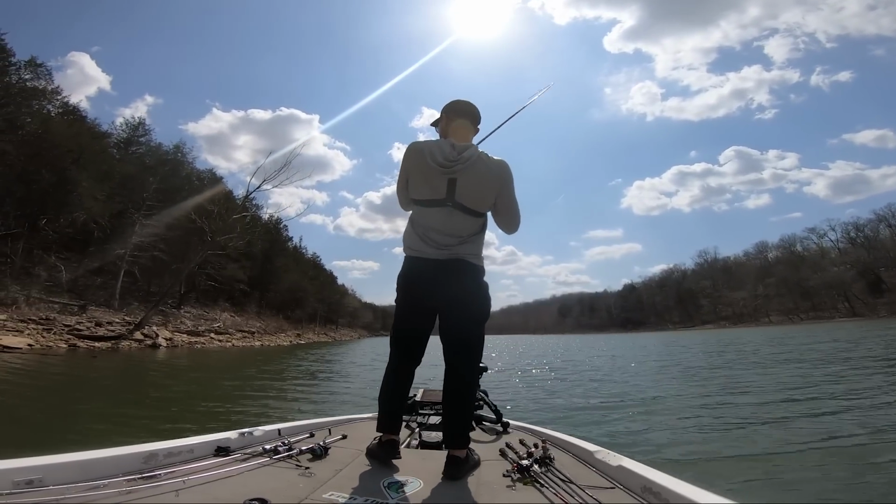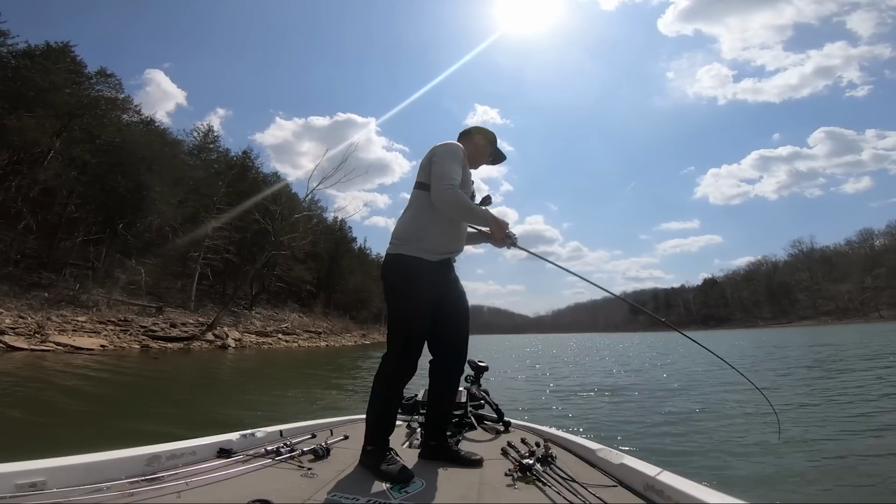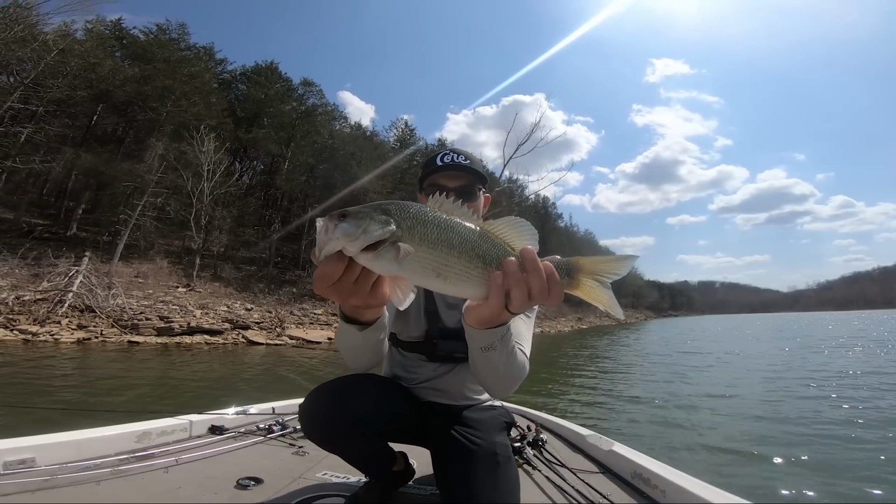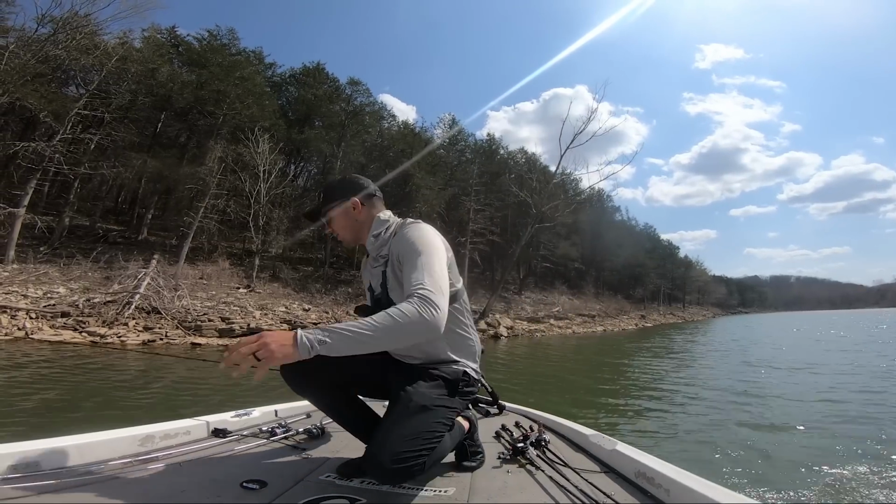Got him. Here we go. Another one on the jig here. Not a big one, but another fish on the same bank. This bank might have a few more fish on it. Oh, there we go, guys. Nice little spotted bass right there. Not a big one, but another fish off this bank.